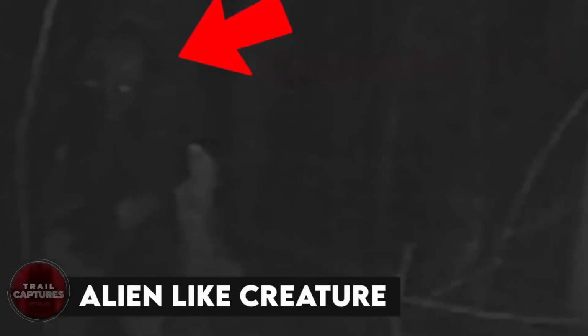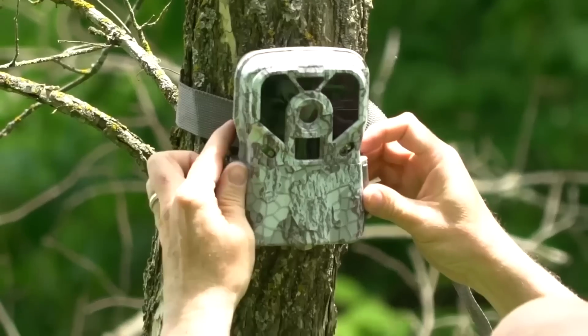Alien-like creature. In January 2013, while reviewing the records from a trail camera placed in the woods for several days, an individual made a disturbing discovery. They described it as an extraterrestrial being, although others speculate that it could be a ghost or an unidentified creature. Initially, I considered the possibility that it was simply a misshapen bush or an ordinary animal. However, upon closer examination, the creature's peculiar movements and direct gaze towards the camera indicated that it was certainly not something typical.